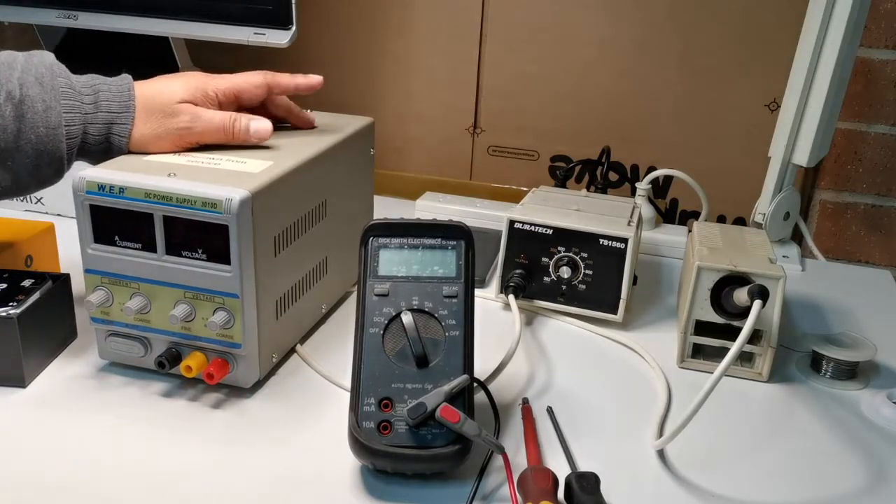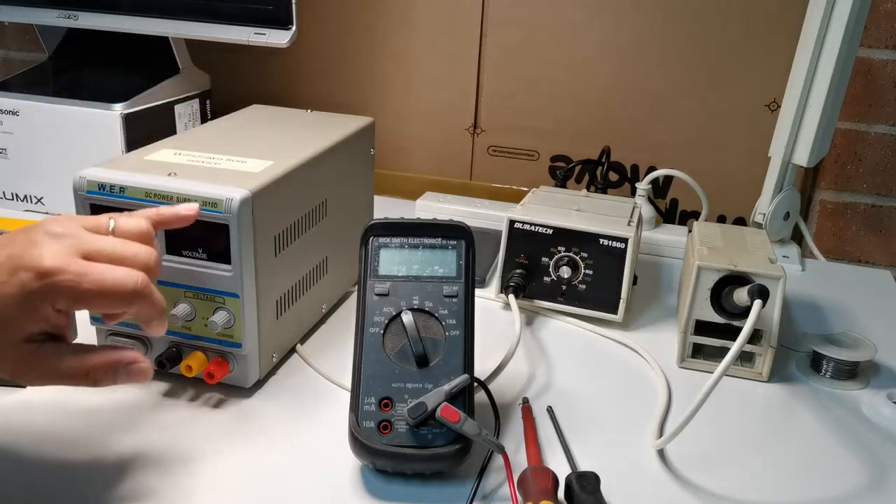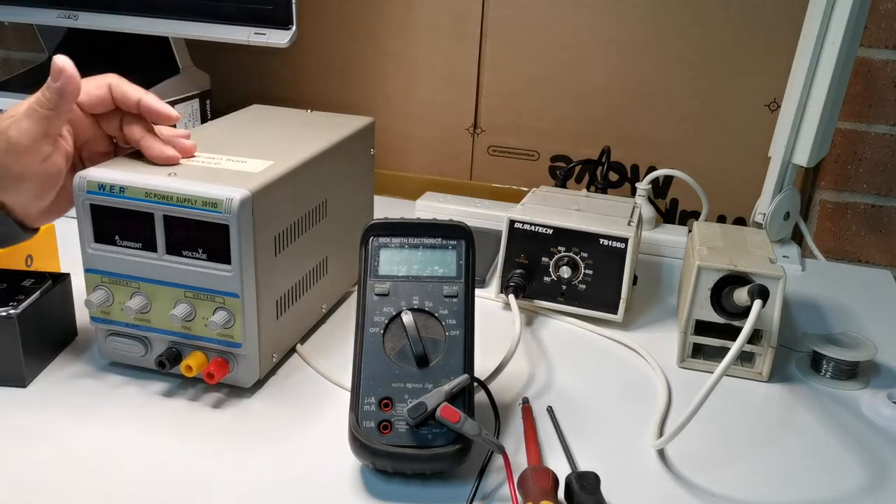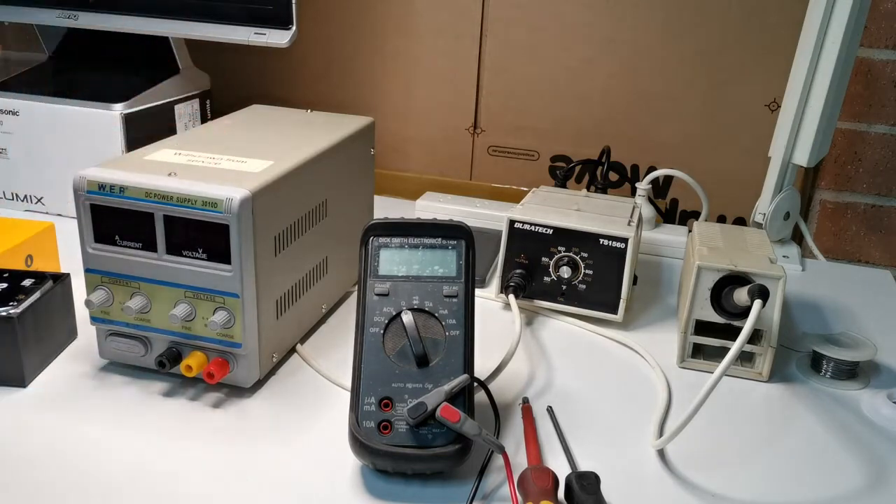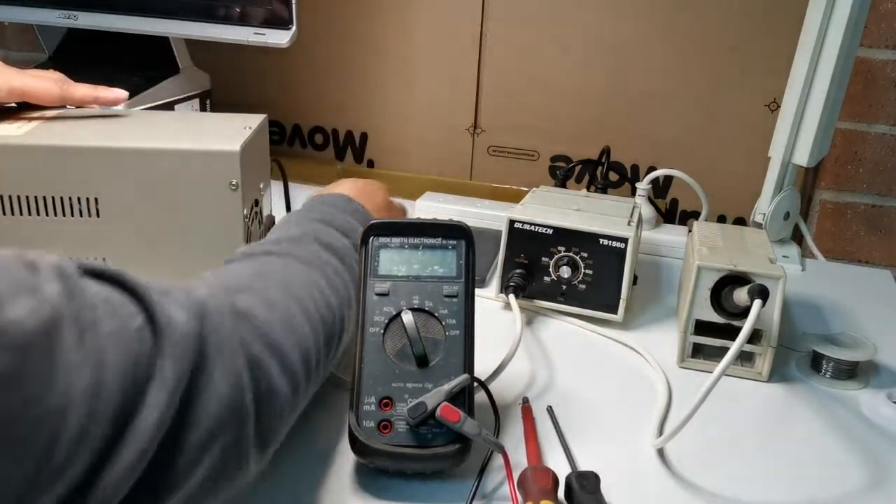Okay, here we have a DC power supply, model 3010D, and I guess the 30 stands for 0 to 30 volts, and 10 which is 10 amps. Let's power this one up and let's see what's happening.